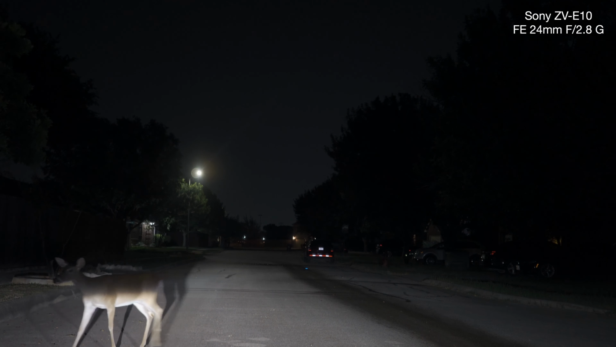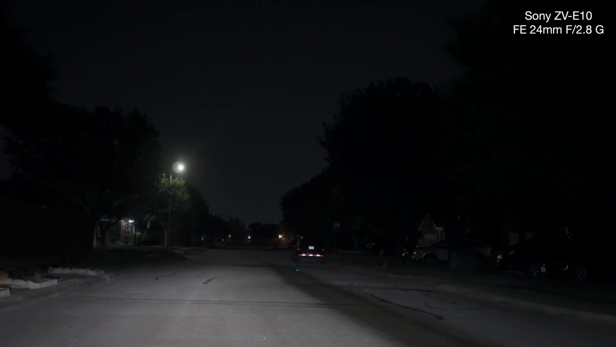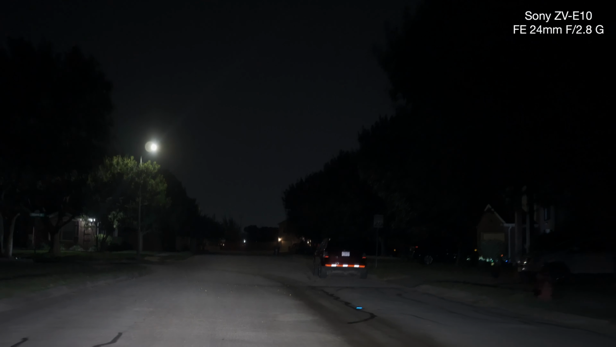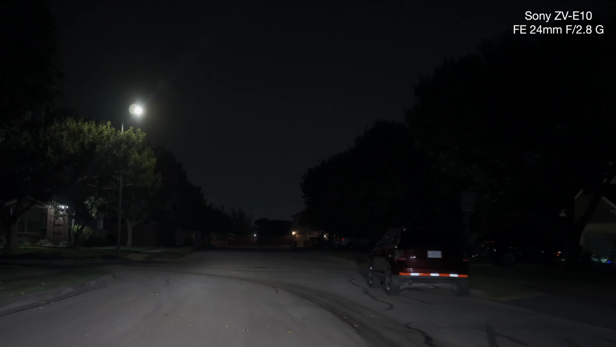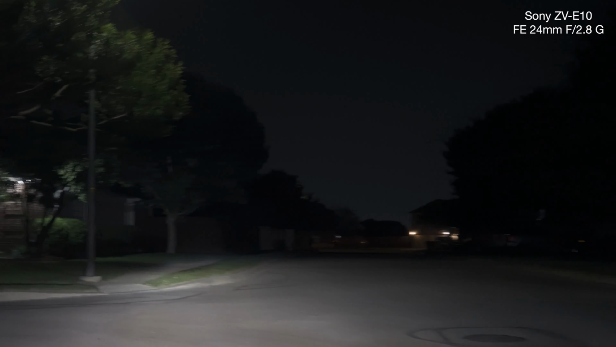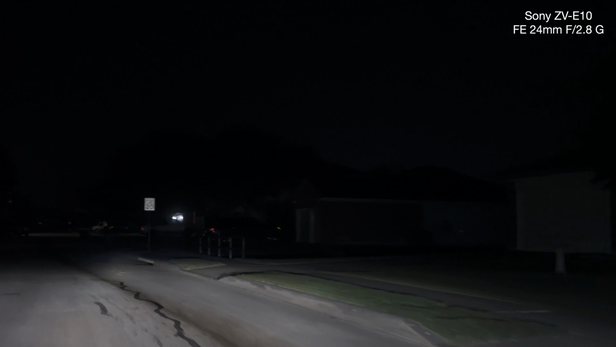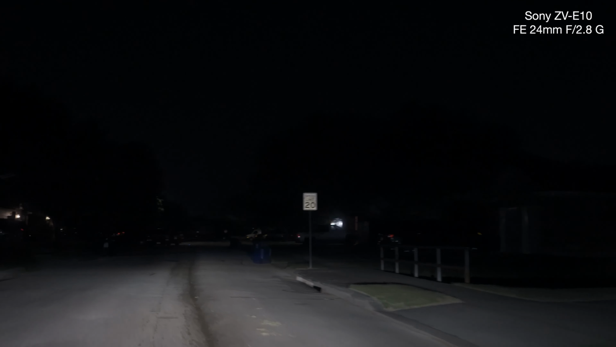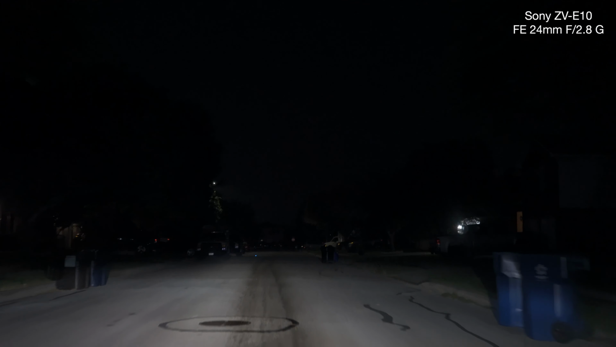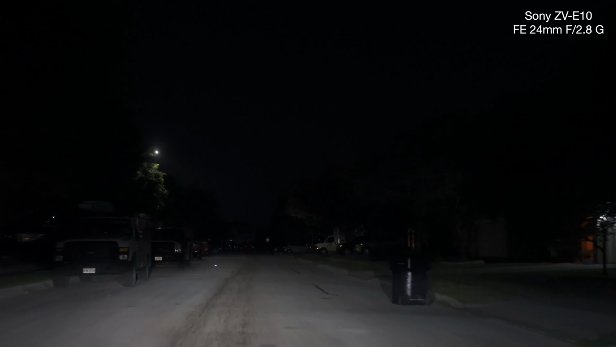Ooh, a deer. Hi, deer. Okay, so this is my neighborhood's or my street's light. Is there too much glaring? I think it is, but it's basically looking like what I'm doing. So I can deal with 1250.